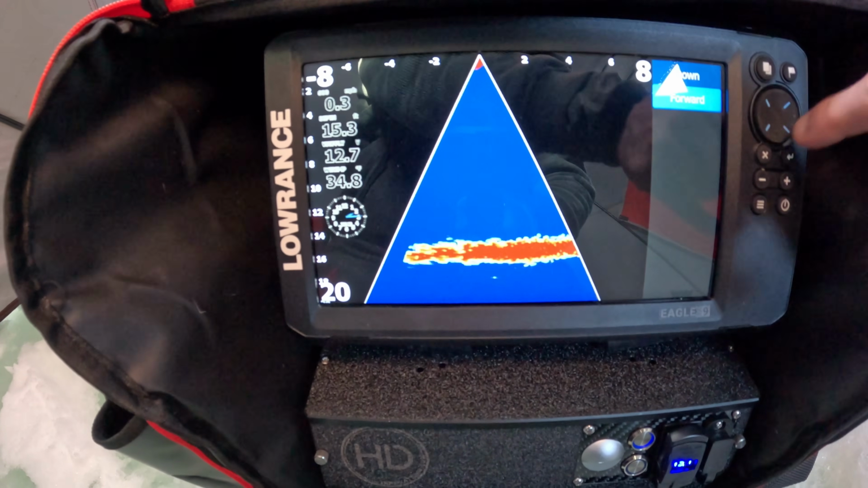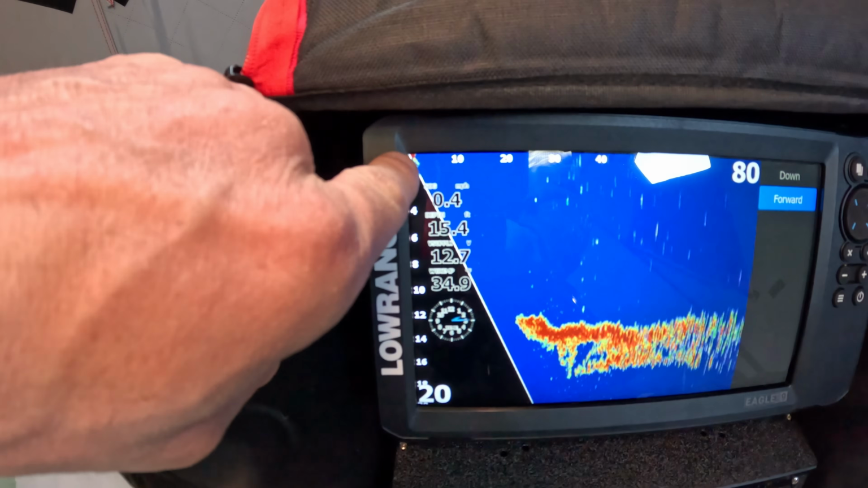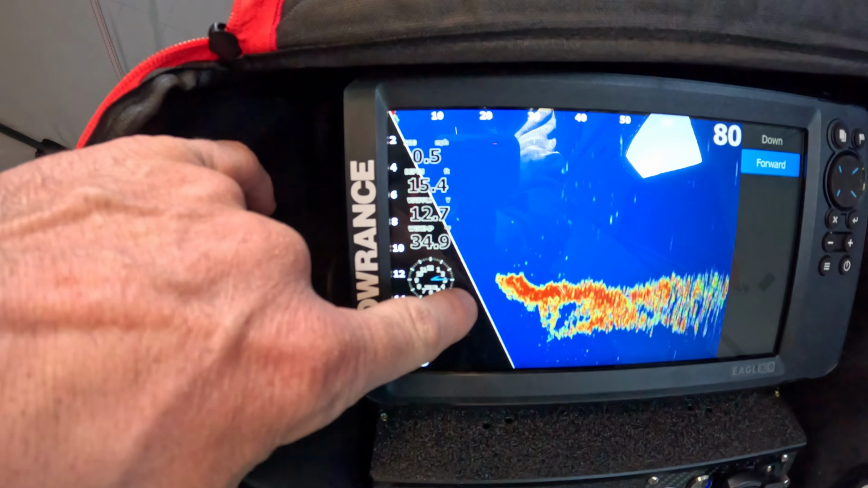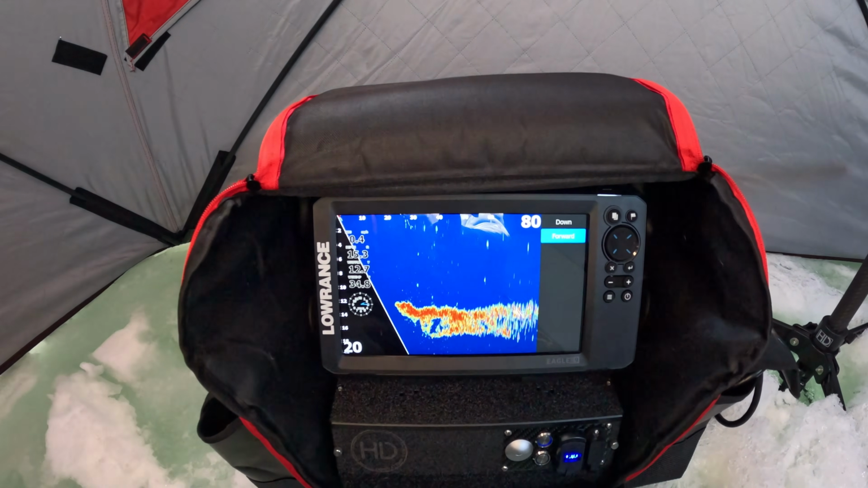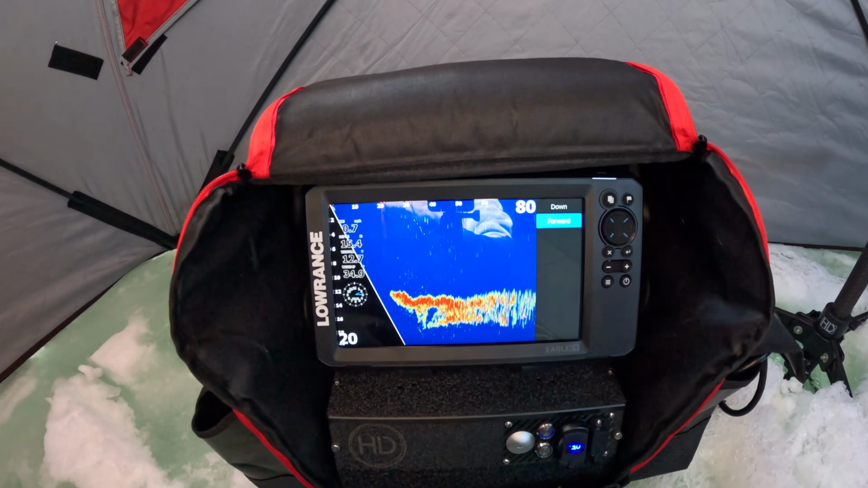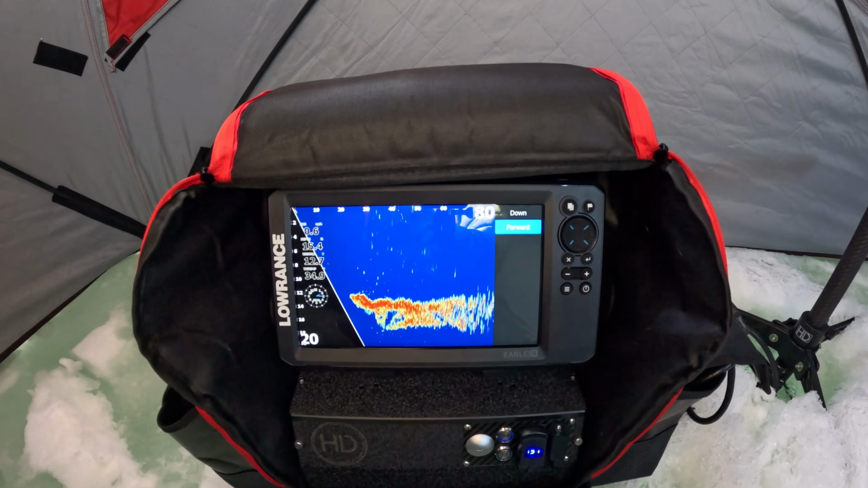And then in forward mode, you can see about 15 feet out. So there's probably a 5, maybe 8 foot window there that you don't see, but I don't know if that window's worth $1,000 or not, but in my opinion it wasn't, so I went with the cheaper one.